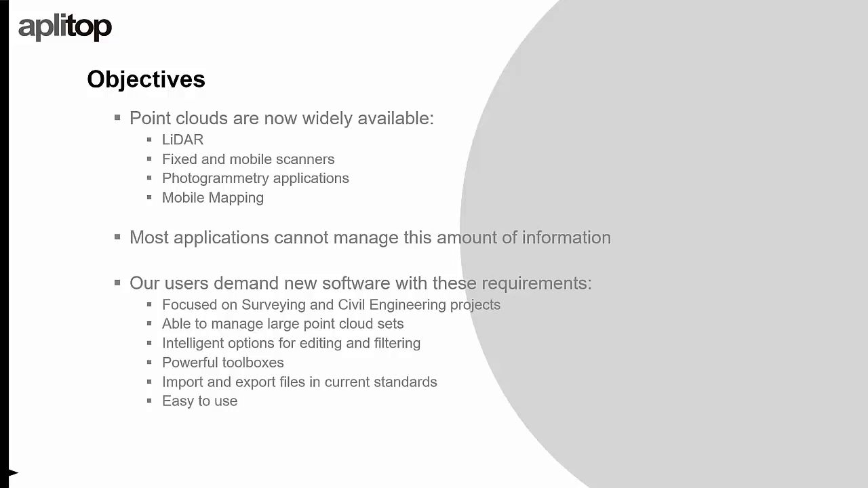They are also focused on surveying and civil engineering, and we need a tool for managing and working with this kind of information. We try to provide a tool that offers different editing and filtering options for the point clouds and ways to work with these points and create different products.